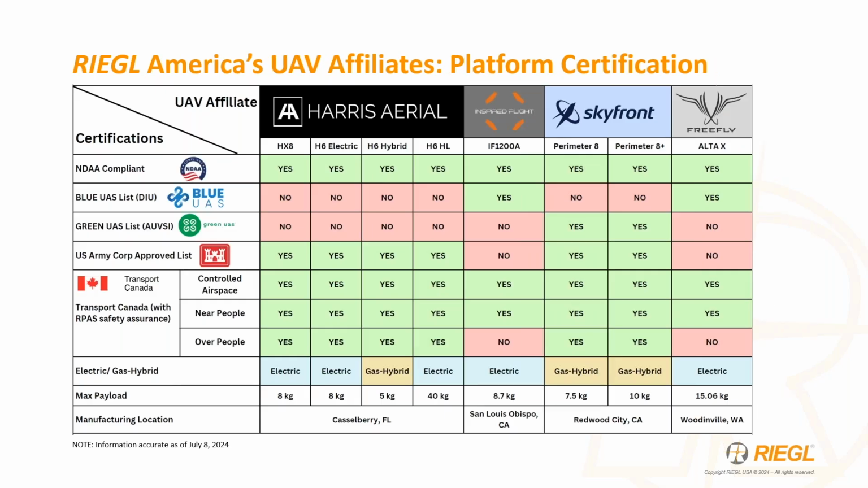Now, of course, with the LiDAR sensors, UAV, of course, you're going to need a platform to put it onto. And we here in the US are working with quite a few different drone manufacturers. And with our vetted platforms that we see, it's really important to make sure that you're adhering to the different certifications that are out there, depending on the projects that you're chasing after.